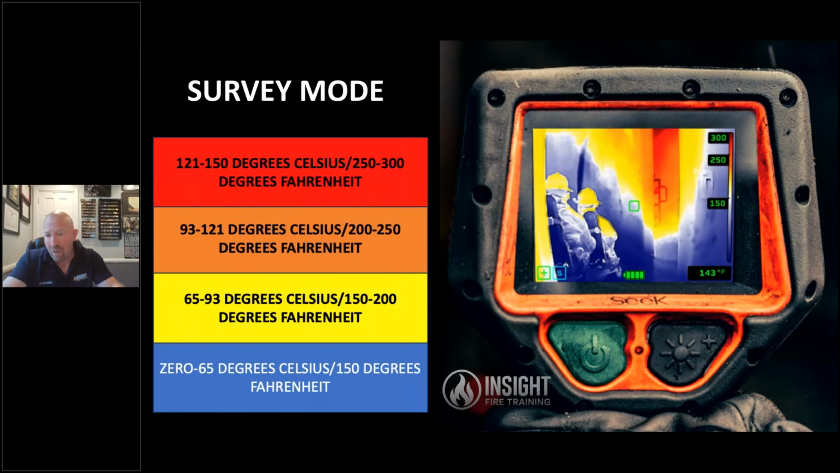And keep in mind, this application mode has a maximum temperature range or dynamic range of 300 degrees Fahrenheit. So if you go in something hotter than that, the majority of it's hotter than that, you will lose discernible detail by getting a lot of red. That's when we tap that green button we talked about earlier and move back to TI Basic.